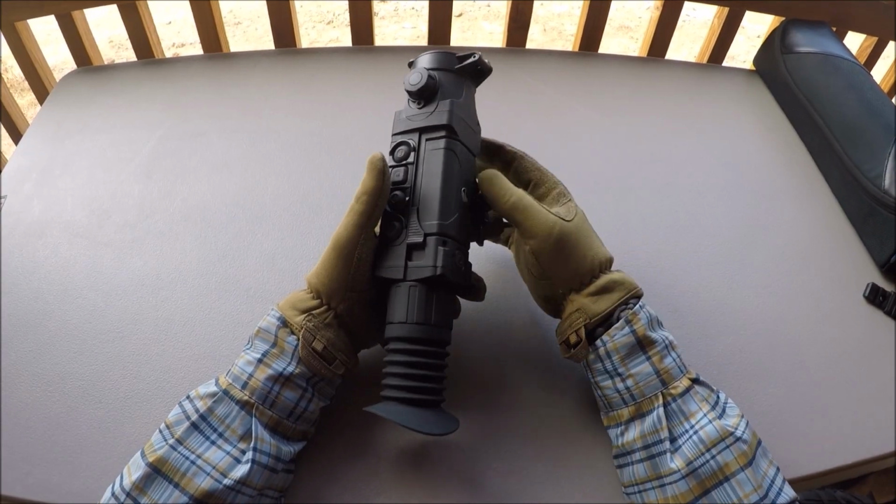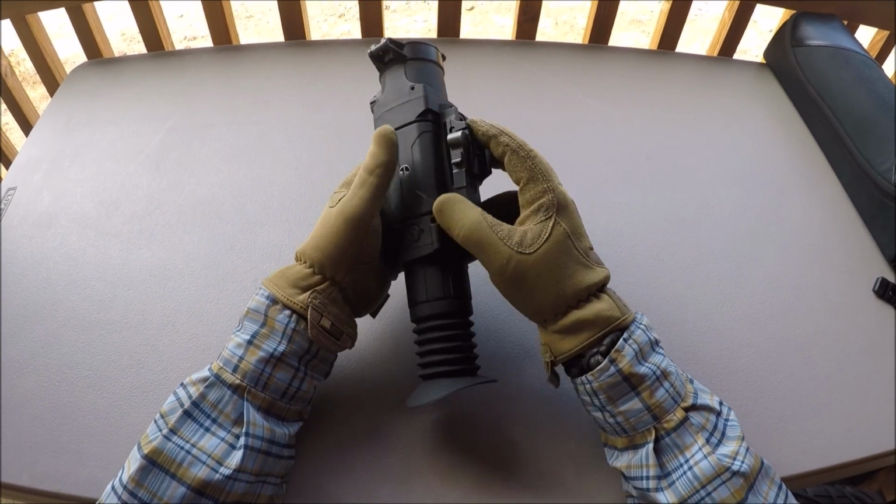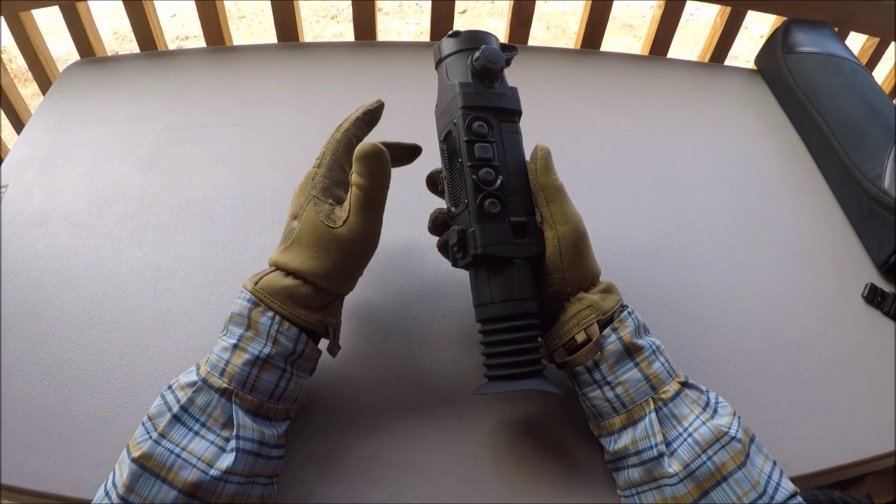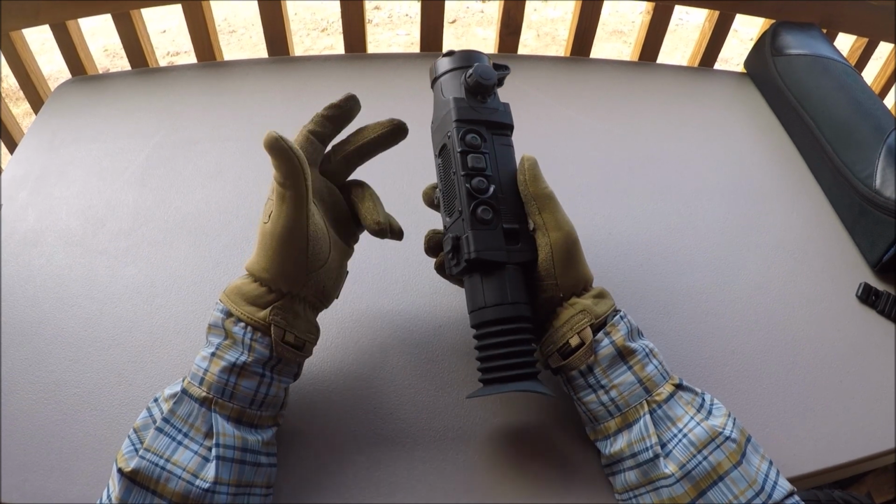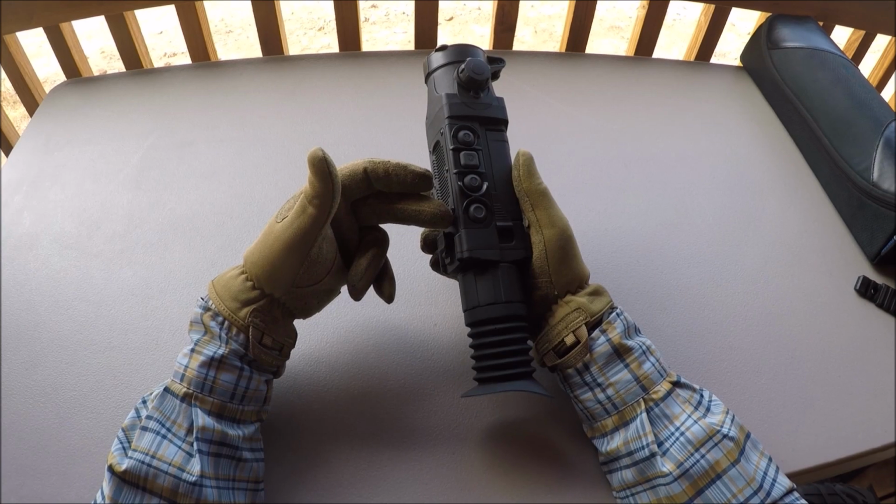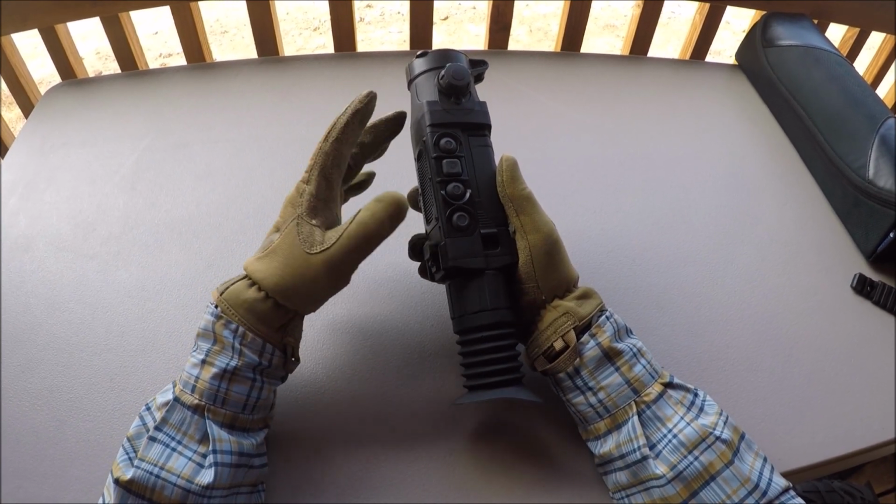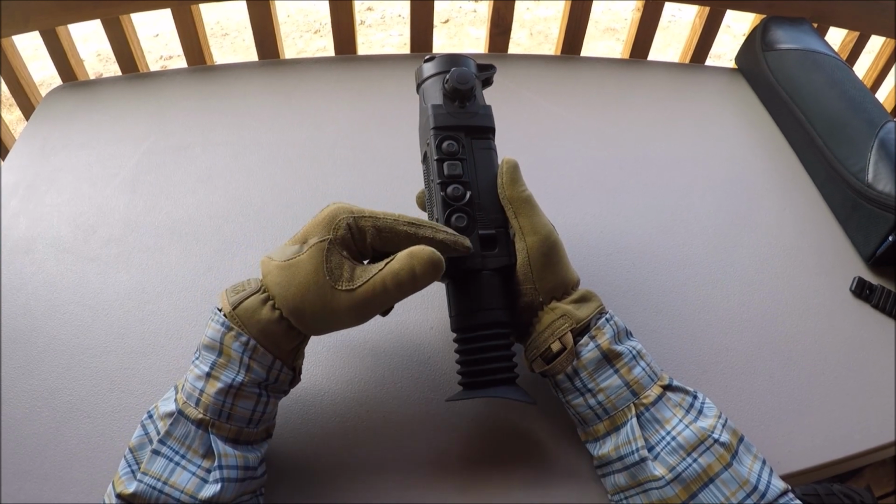I remember seeing reports that the microphone didn't work so good, and there's the mic right there. In fact, I believe on the first trail models, the mic didn't work at all. But I can tell you on this one, and I just purchased this one maybe 4 months ago, the mic works great, and it's very easy to watch the images and hear the sounds because this has Wi-Fi capability.